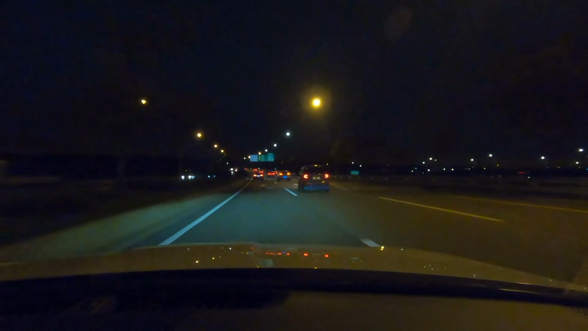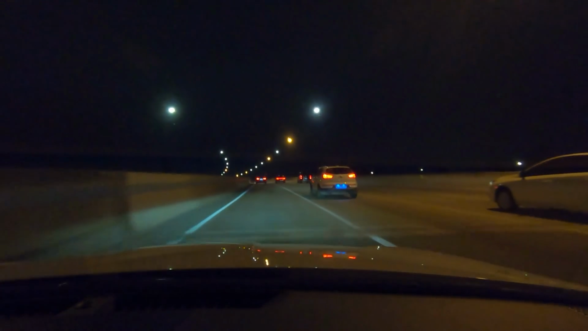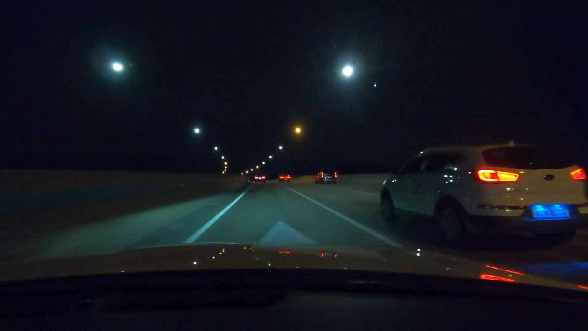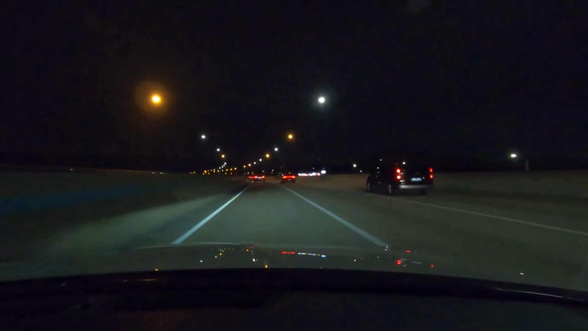Luckily, you guys in the US will be getting this car with a 2.5-liter gasoline engine, so that would be a little bit better for you. But if they ever make an N9 with a 2.5-liter turbo, or an actual N with a turbocharged 2-liter or something like that, that would be great.